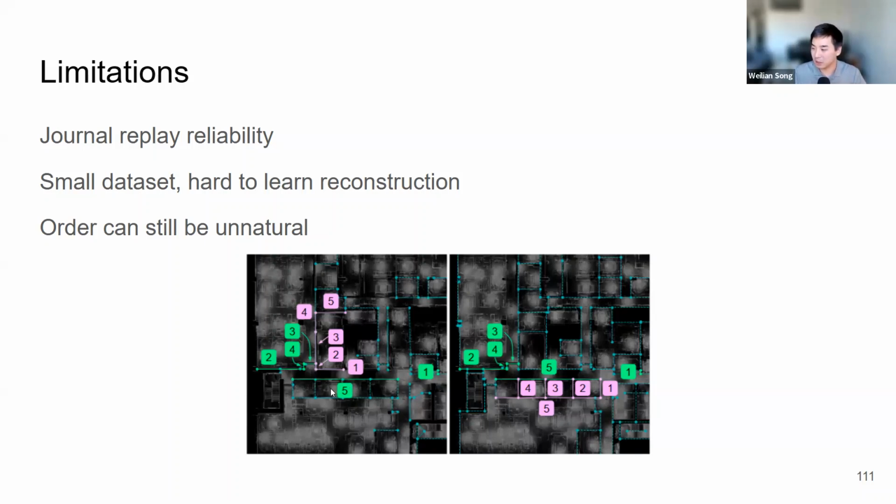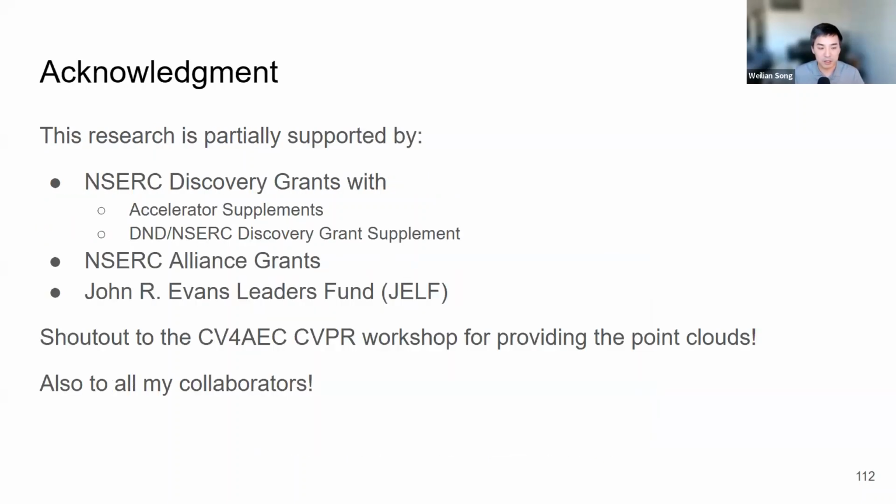Because like here, it should start modeling here. This is the ground truth, but then the method is still stuck with the previous old place. That can cause some friction and maybe make the architect waste some time. So that's just some limitations.